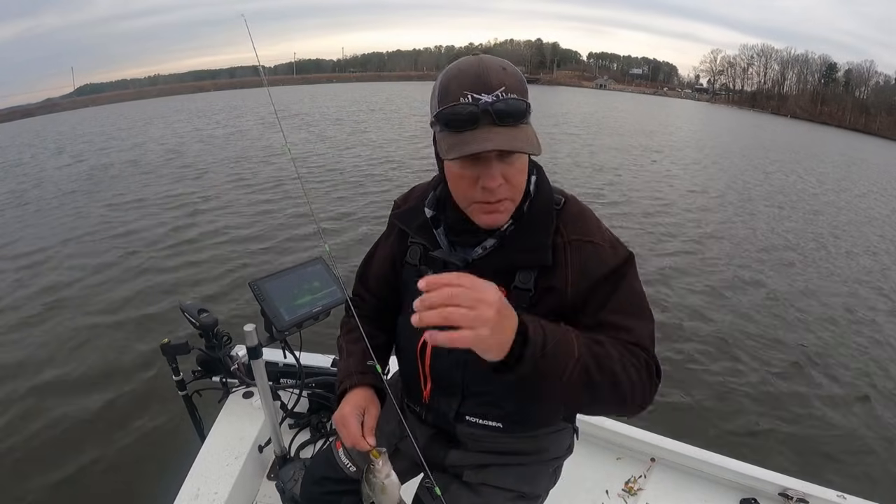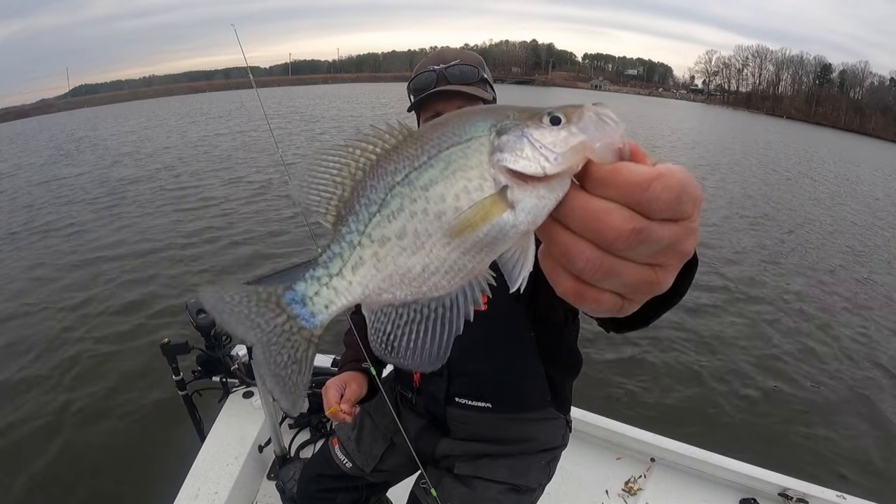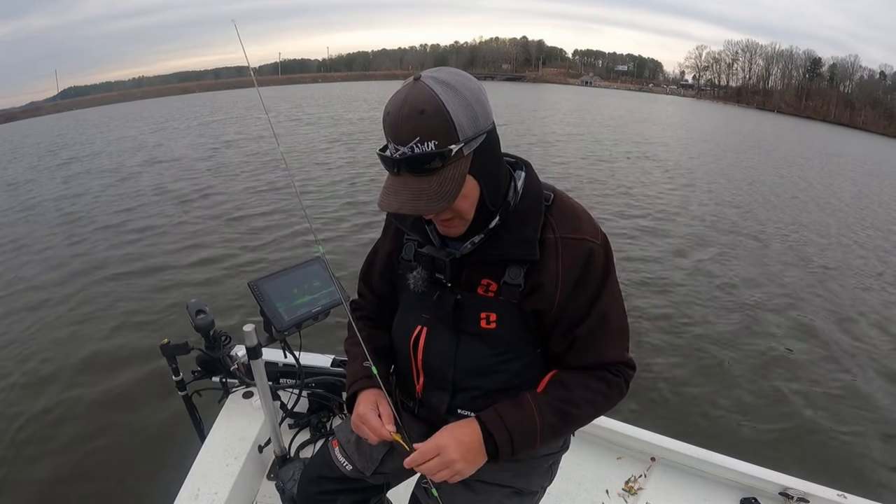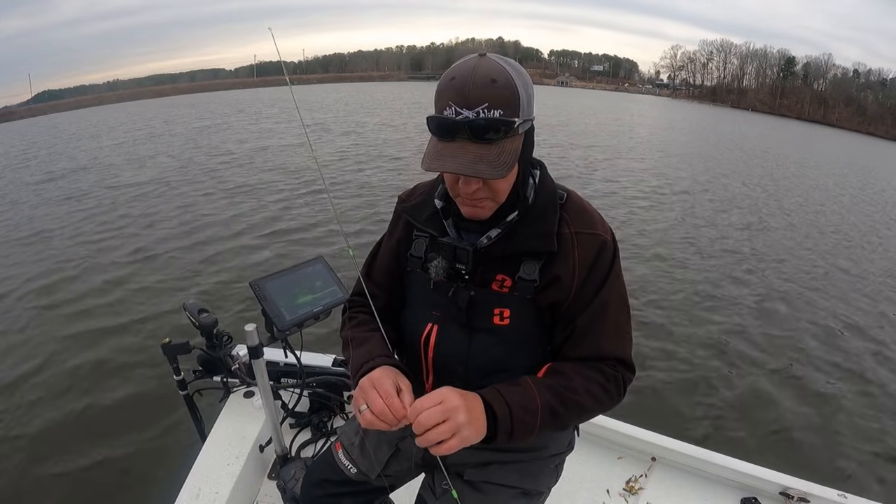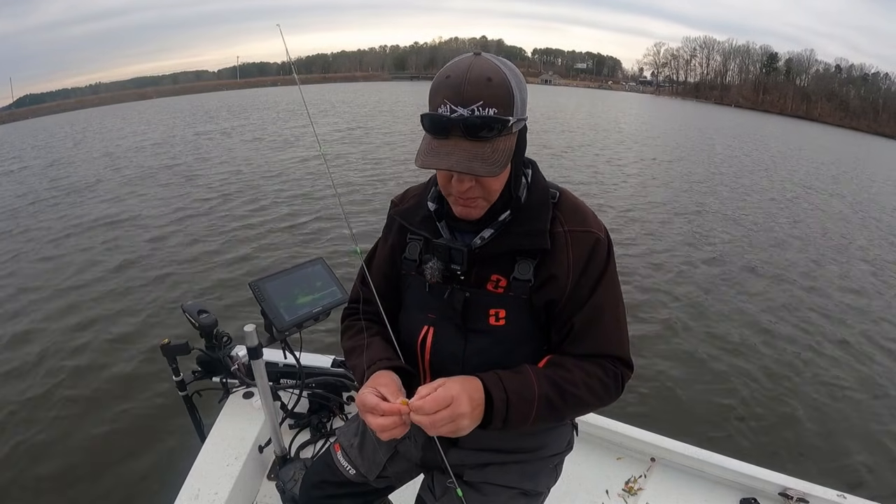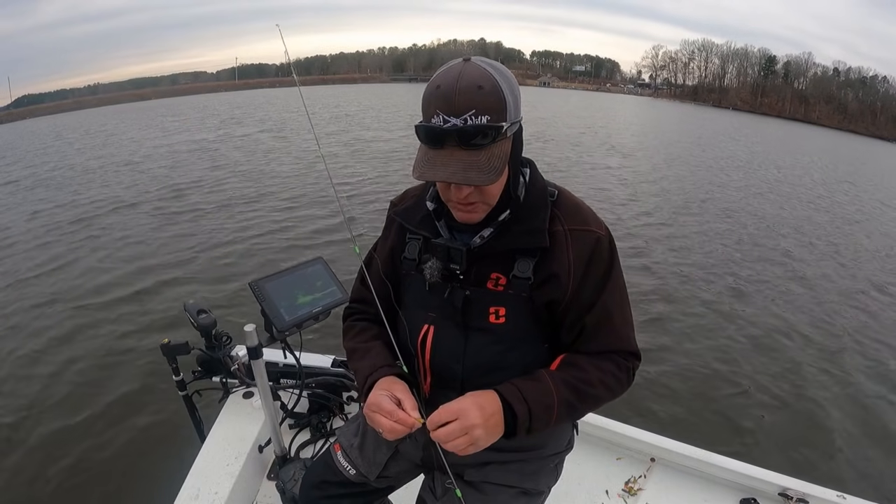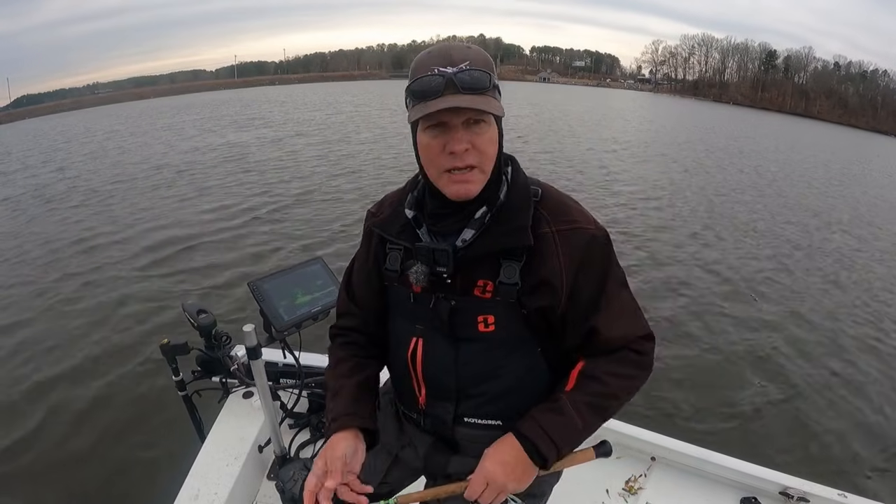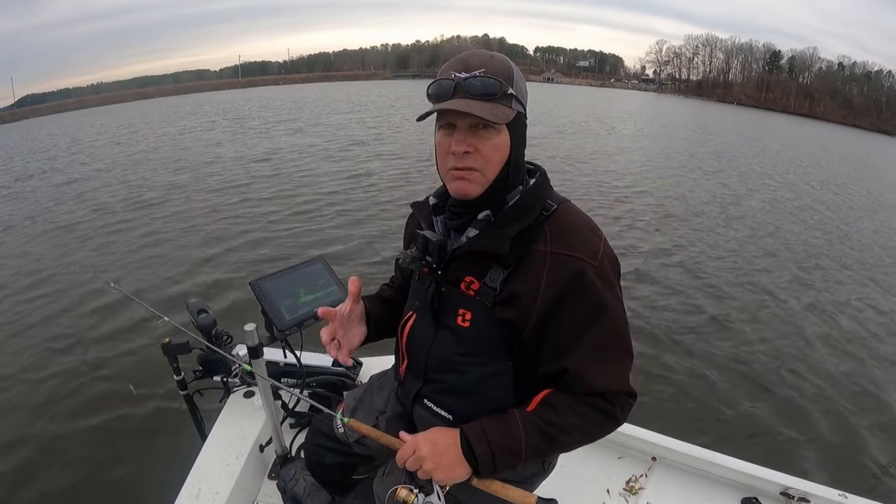I'm gonna tell you a little secret. Don't tell nobody. Lots of times, this crappie is pushing 10 inches there. A lot of times you get the tight school of crappie like that, and you got your jig down in them. If you lift that lure up, you'll lift the tip of the rod up to pull that lure up and through them and come out the top of them. It looks like a minnow trying to dart away from the group. Lots of times you'll have a crappie peel out and actually eat the lure. Don't tell everybody that.